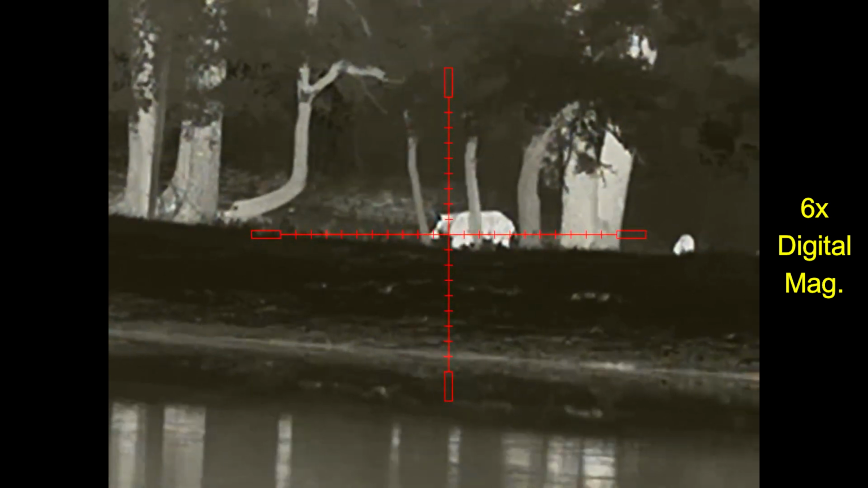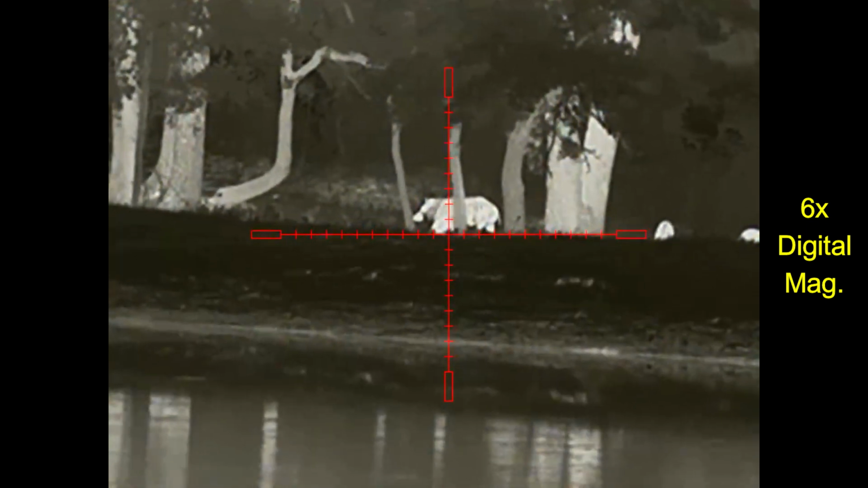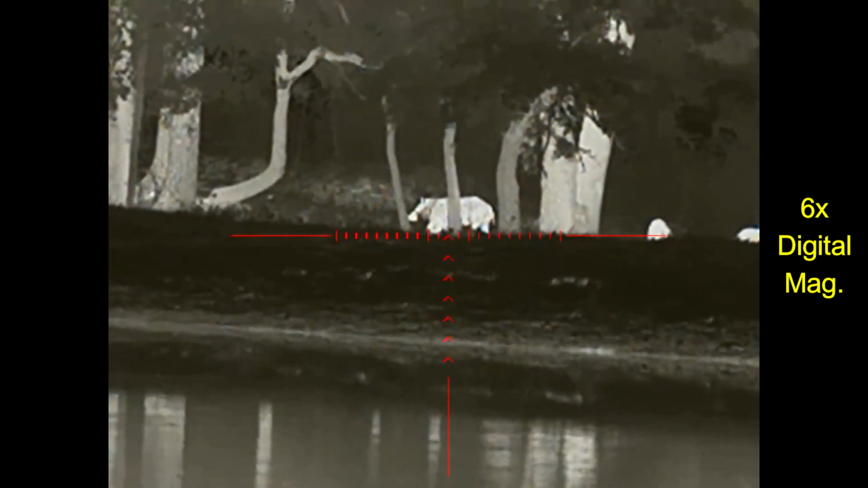Here I've moved to just the opposite side of the water from the hogs. There's a great big boar right there. I do not want to shoot this boar because I have to load these hogs up and carry them away. So I figure I'm going to get one shot, and I'm going to pick the tiny single dot reticle to use to make the shot.